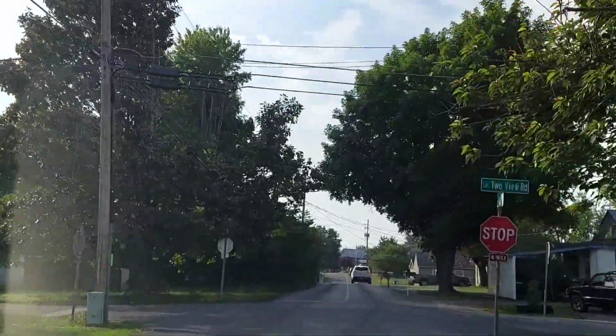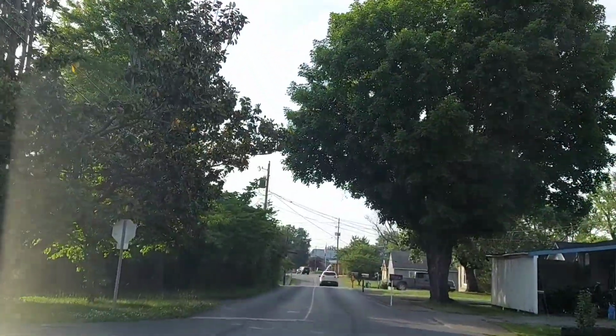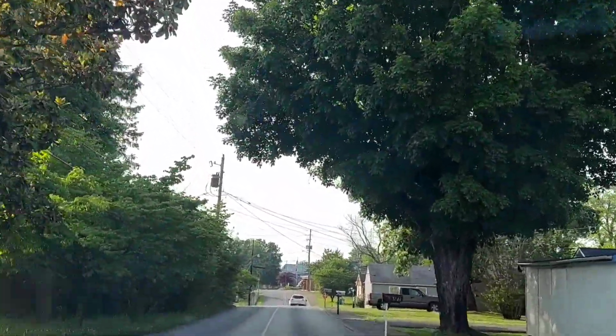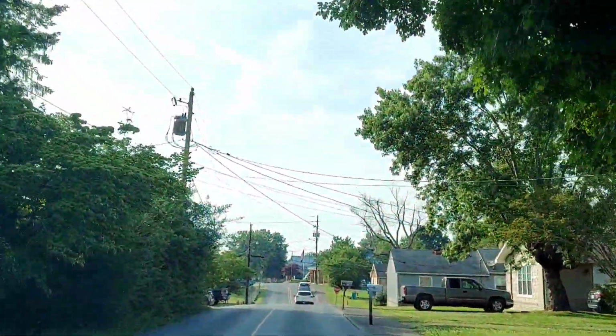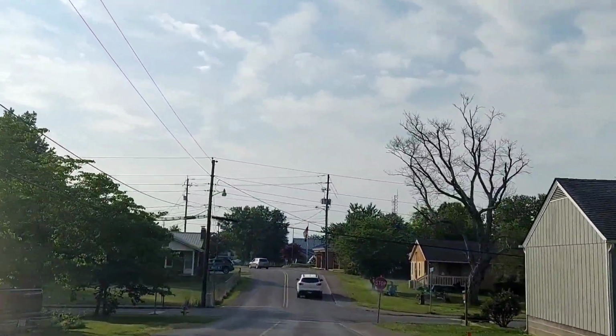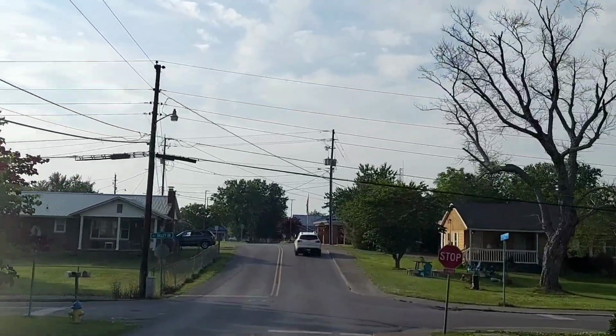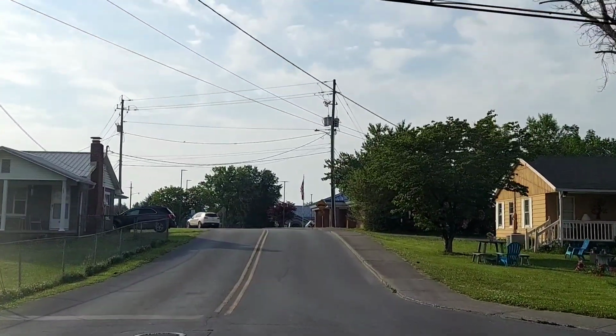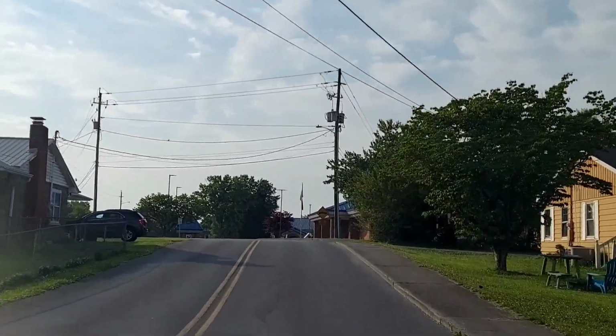Stop at your stop signs. And look at this. Does this look a little familiar? Just a little? Like right through here, you got some stop signs you got to deal with, but it's not bad.